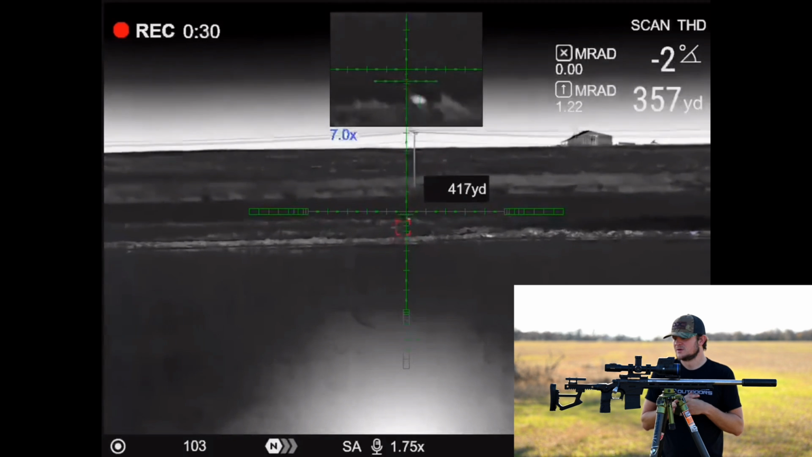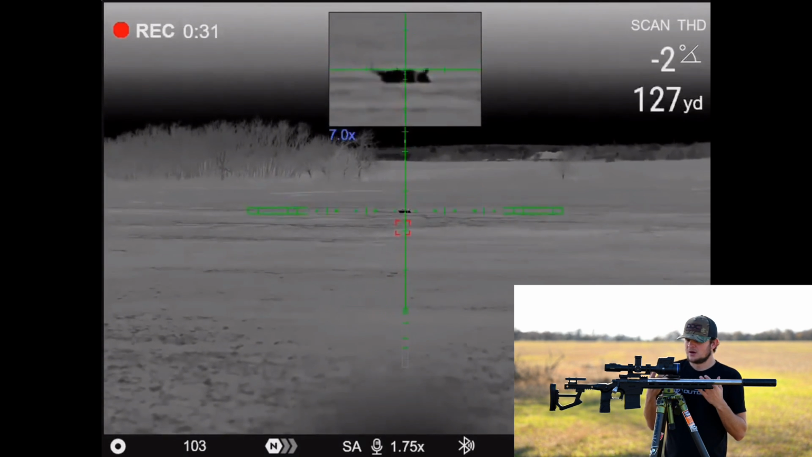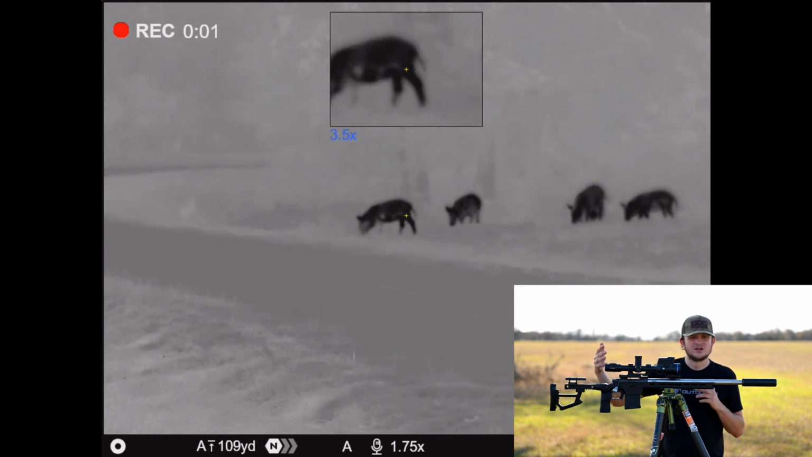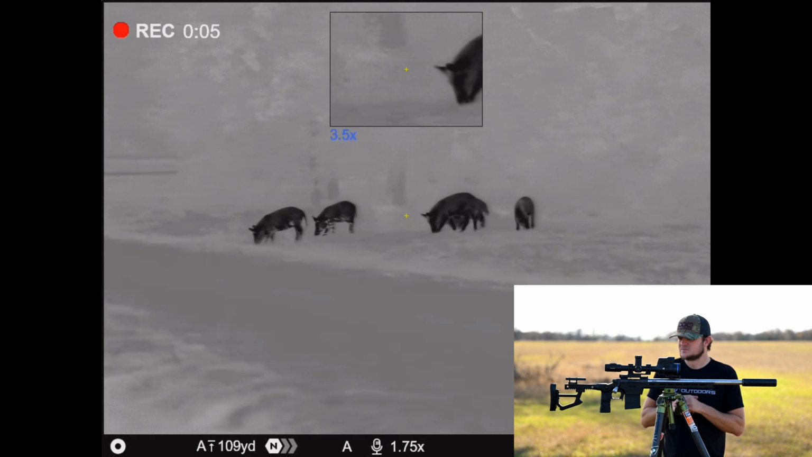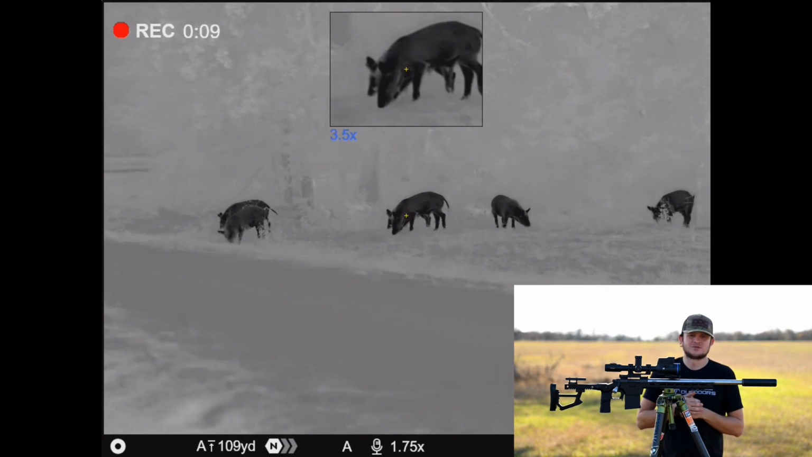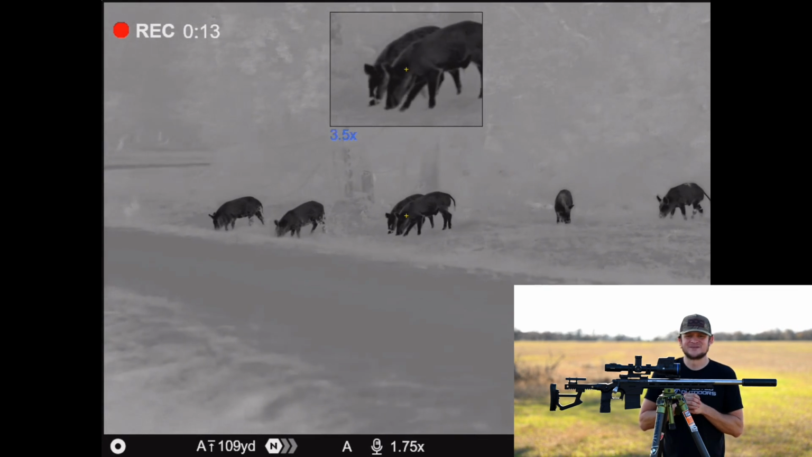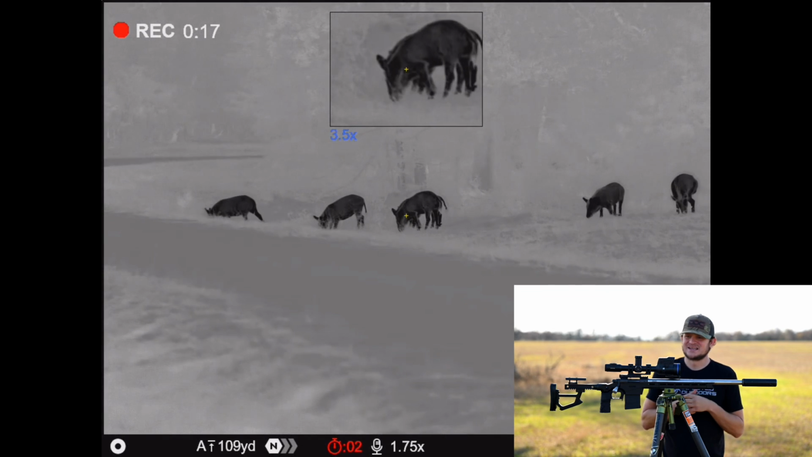But the cons, I will say I wish the batteries were a little bit better. It's not a big deal. Just have one extra big battery and you should be good. And I wish they came with rings. I don't know why they don't come with 30mm rings, but it is what it is.